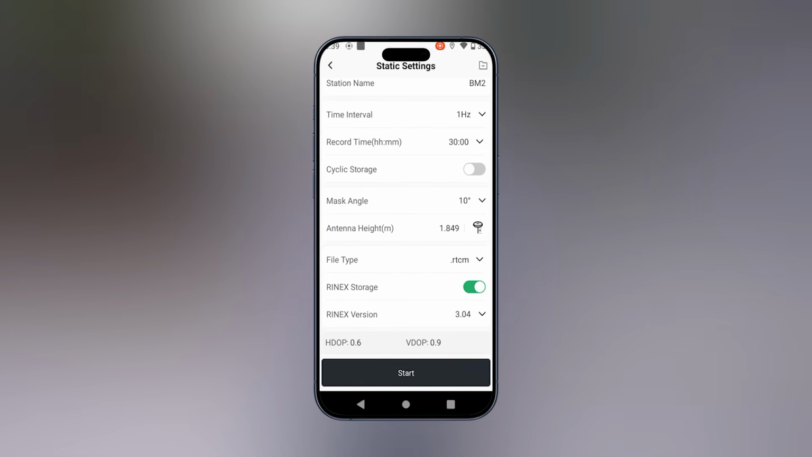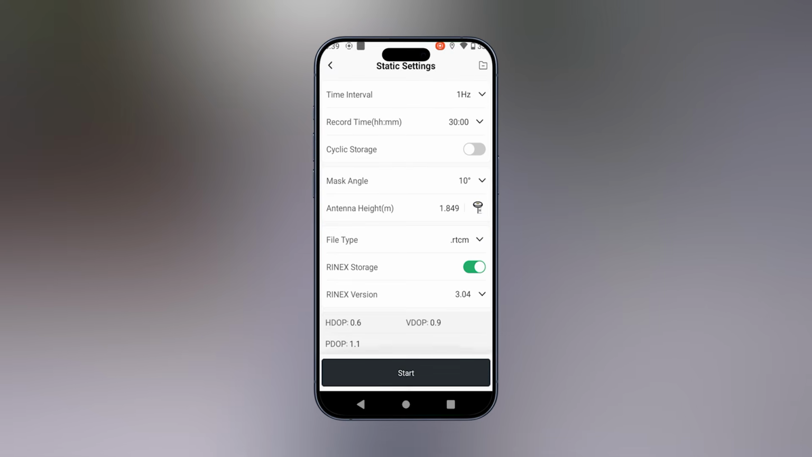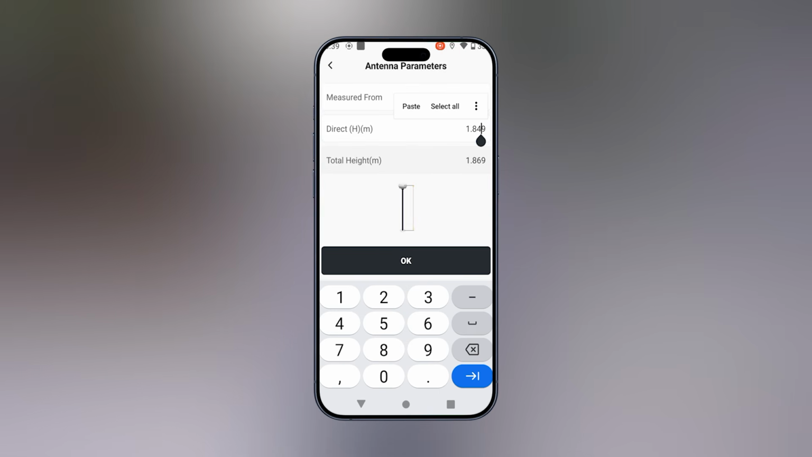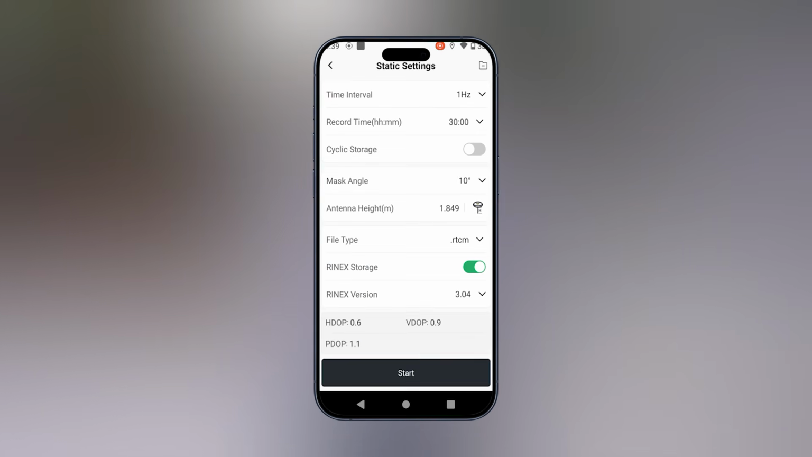We'll set a mask angle of 10 and then key in the antenna height. We'll use the direct height and key in the height of 1.849. File type, we will use RTCM. We'll also enable RTK storage. After this, we'll select Start.